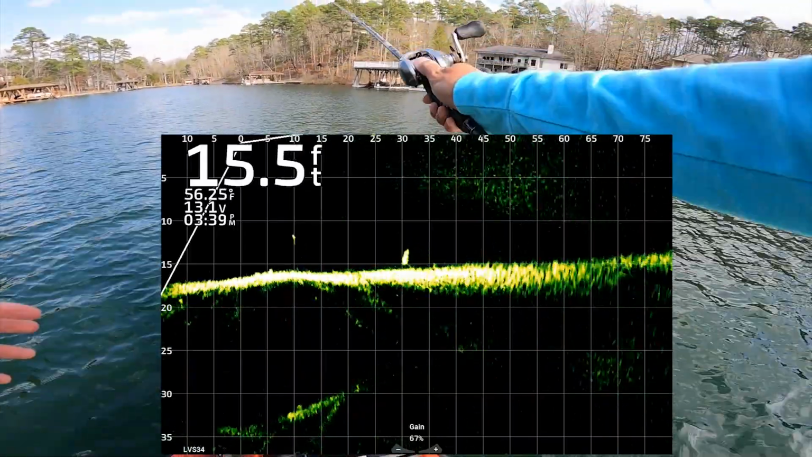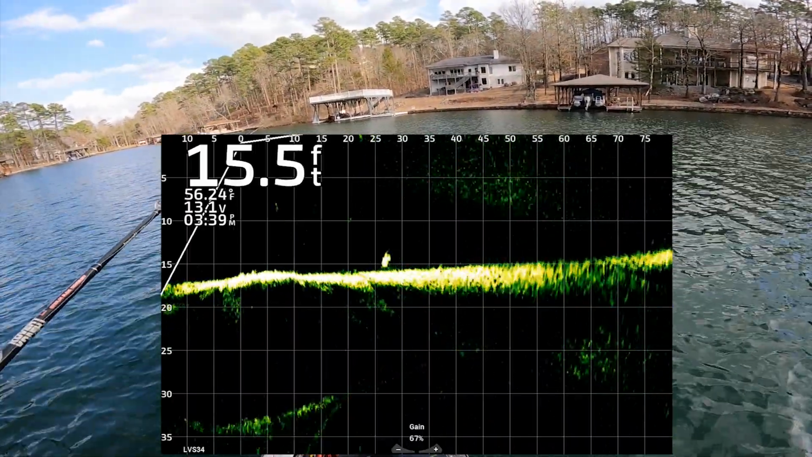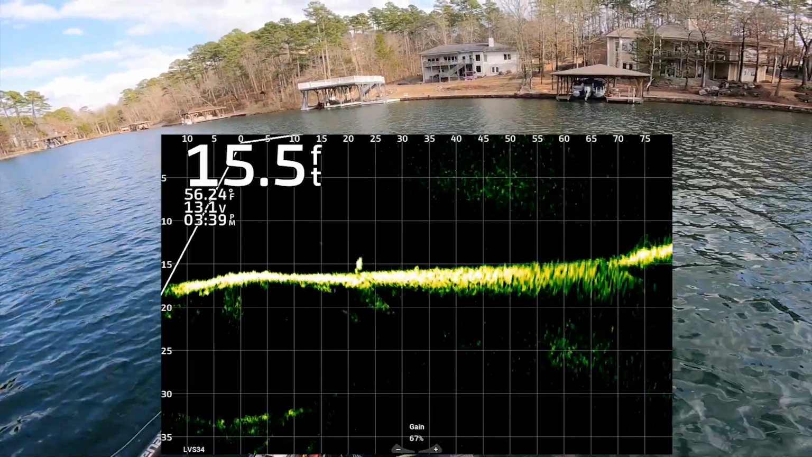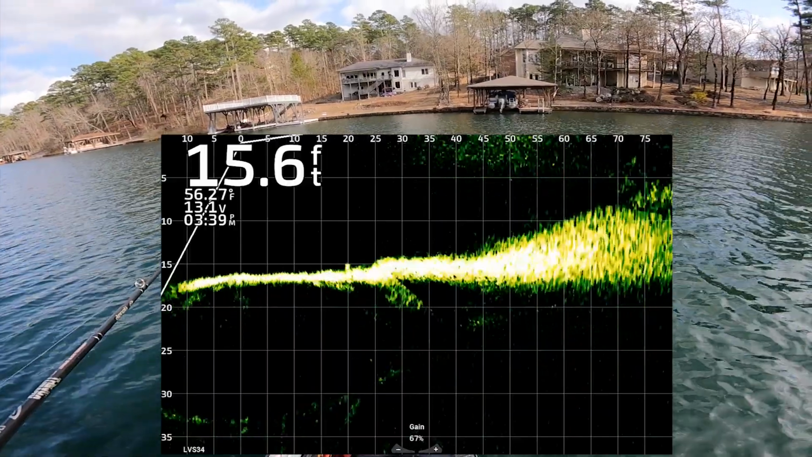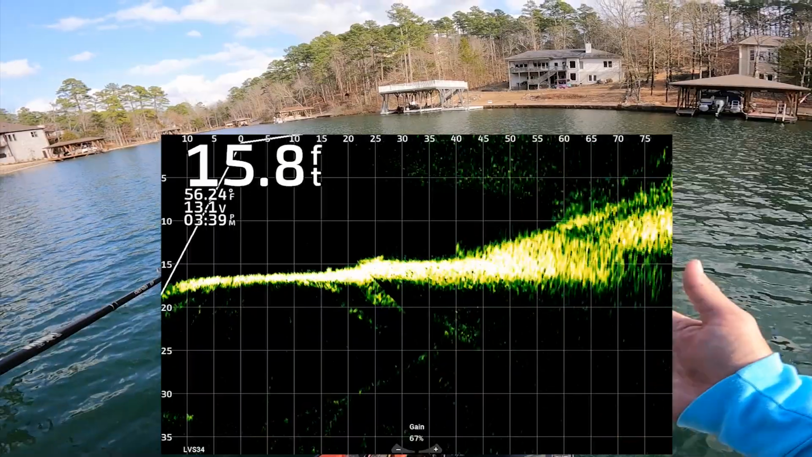See how he acts? Maybe that's a catfish. Oh, we're gonna throw that jig right in front of you. Just come on, eat that dude. He's like, nope. Nope. Nope. Yeah, so I'm seeing a lot of fish in here, guys. But just to show you guys that you can use this for shallow water fishing.